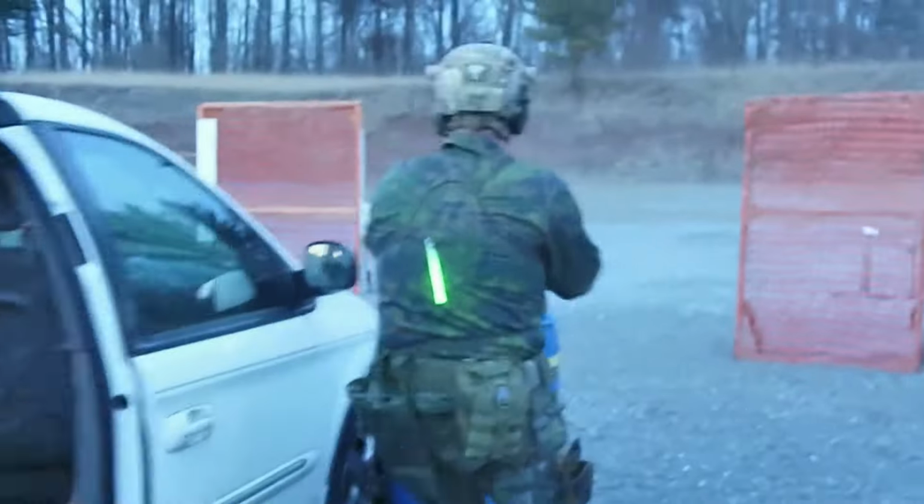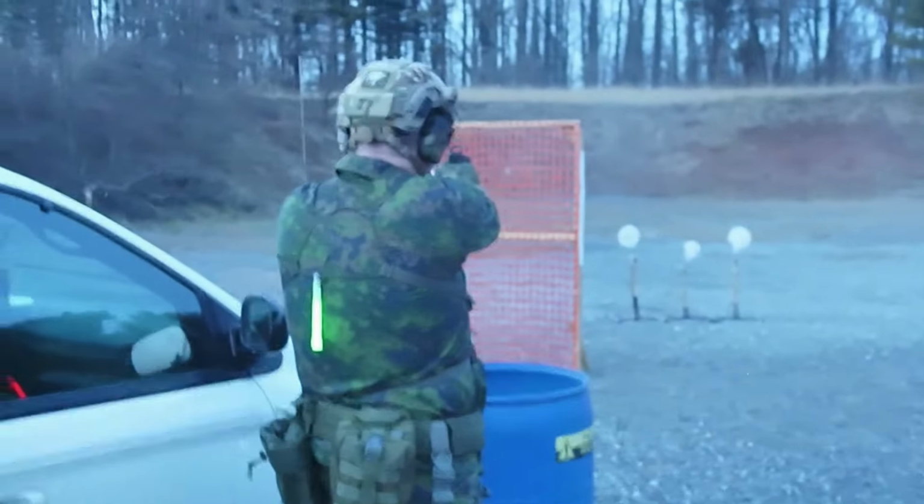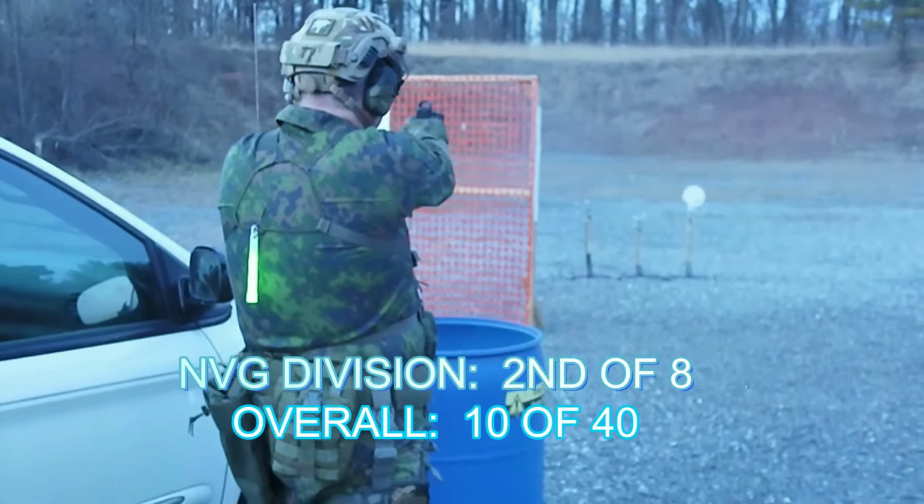Yeah, the vehicle was set up in such a way that you couldn't engage all the targets from one spot. You had to cross through that vehicle at some point, no matter what you tried.